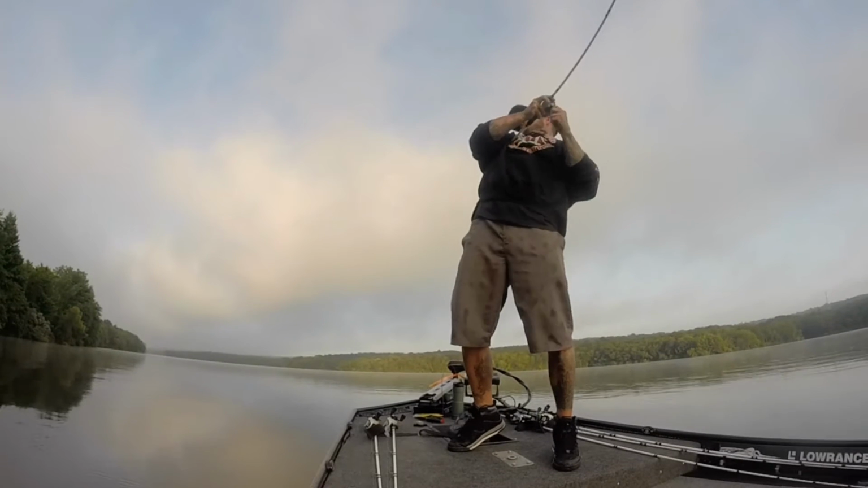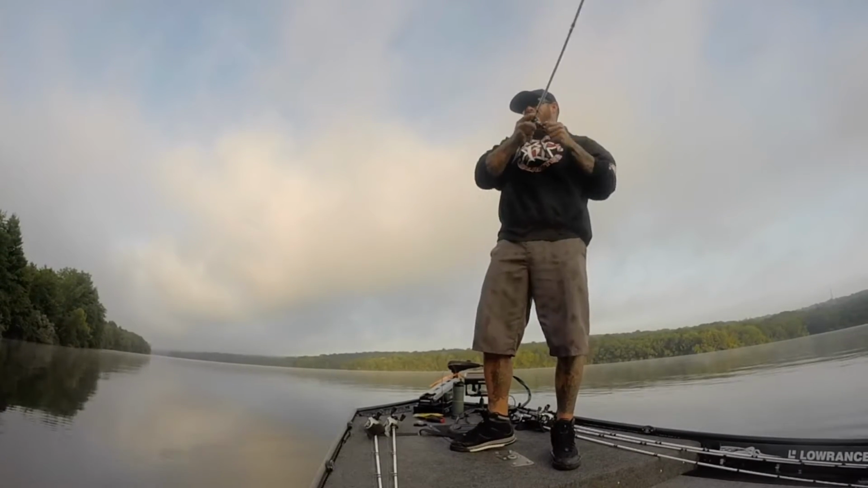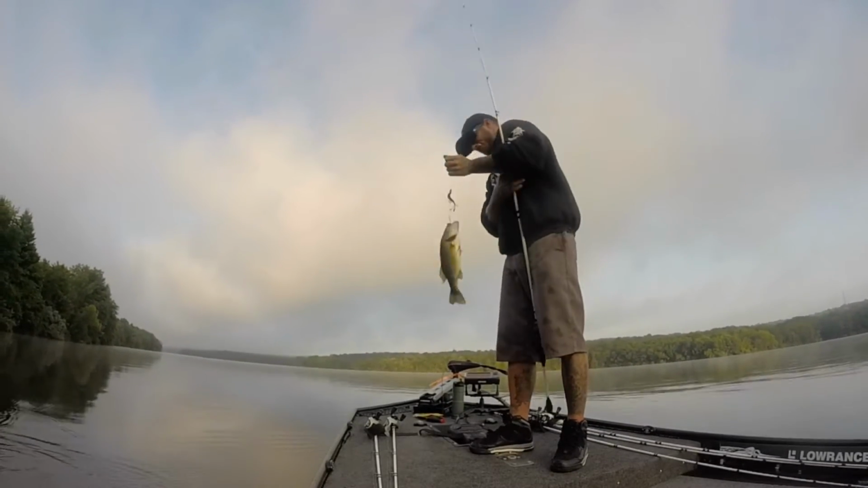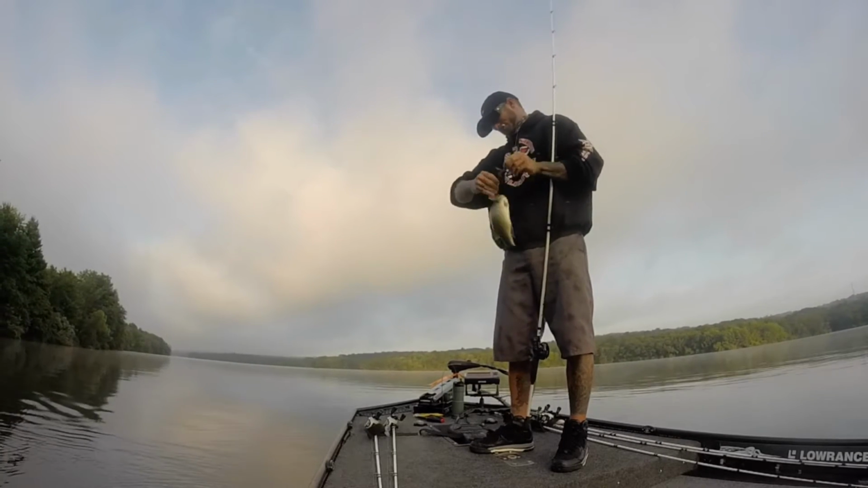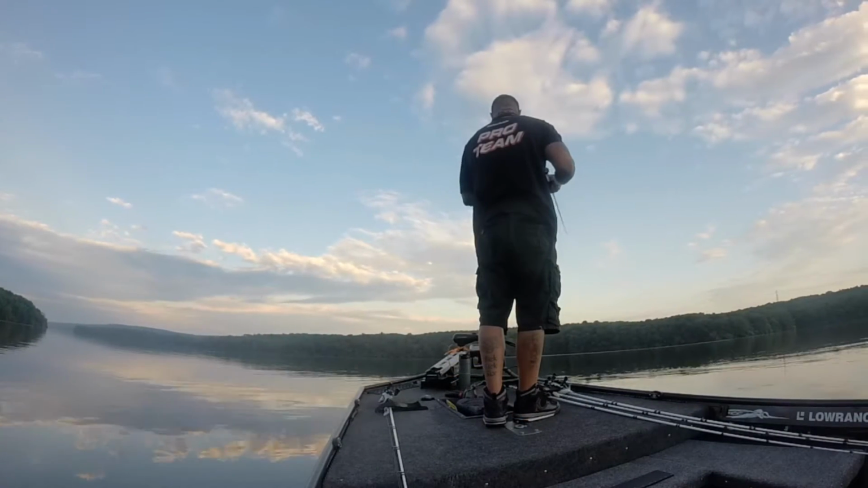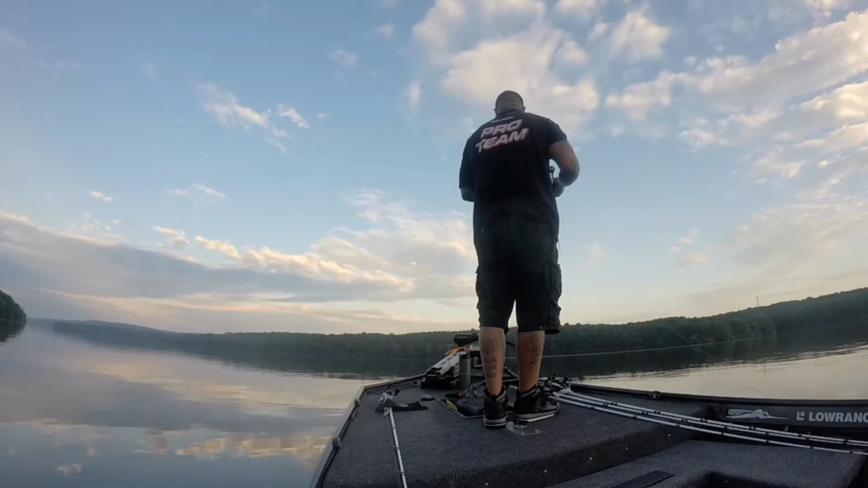That channel right there is crucial. It's got a steep ledge right next to it that butts up next to the rock pile. So that rock pile is amazing. If you can find something like that, that's the kind of area they like to hang on. Even though those two were nothing to write home about, they were two smaller ones. There are big fish that get up on those a lot. You just got to hit it at the right time of the day.